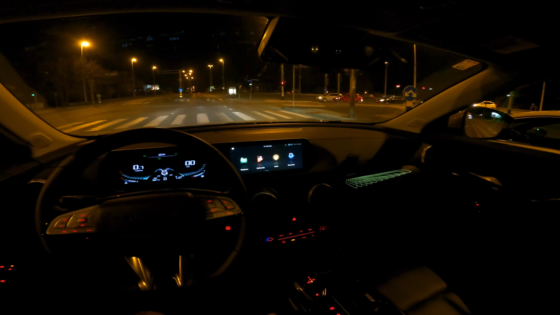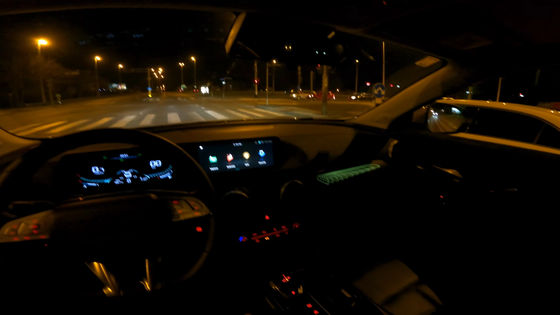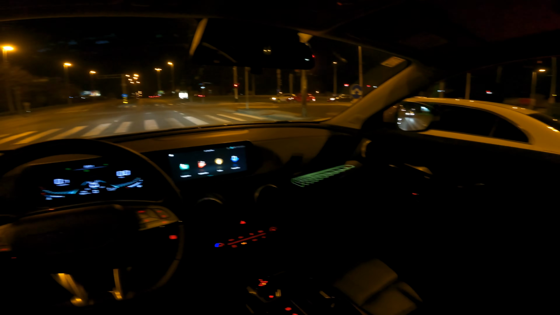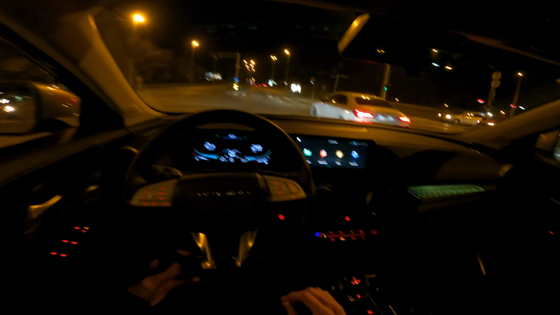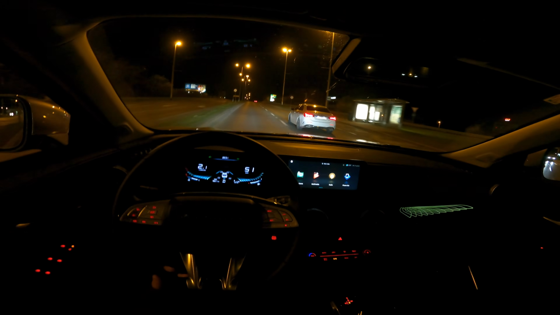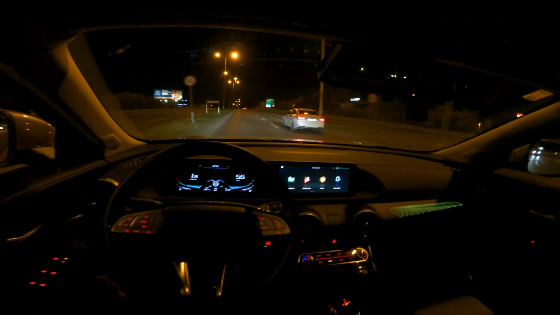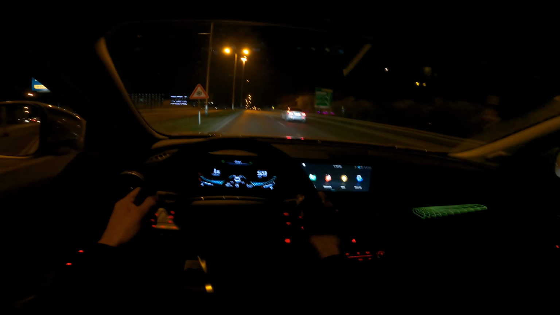Even in my car, I do have some rattling sounds. I go to the service, they fix it, it's gone. So, you know, it happens. Luckily, the car has a 5 year warranty, 120,000 kilometers. So just go to the service, they'll replace that part, and it should be all good. No reason not to enjoy your car.